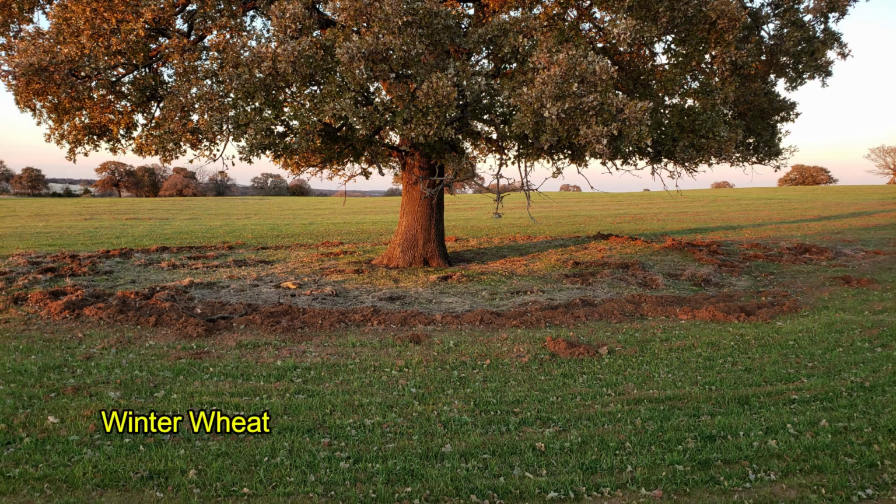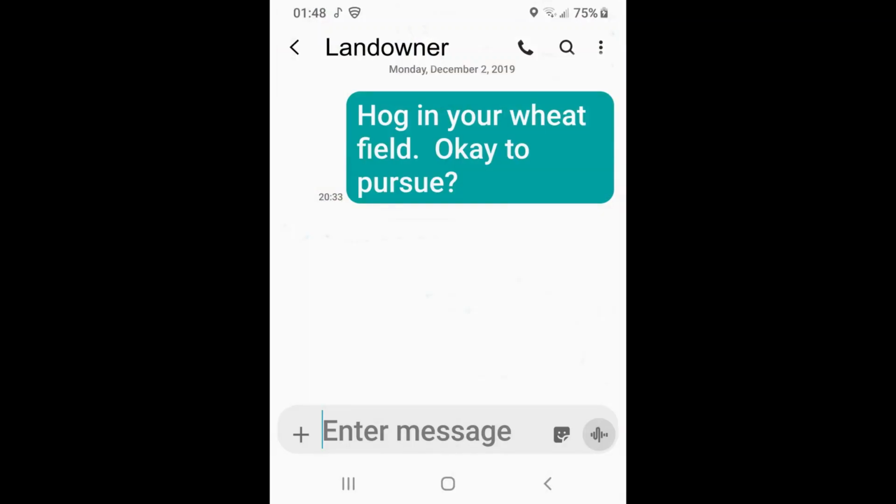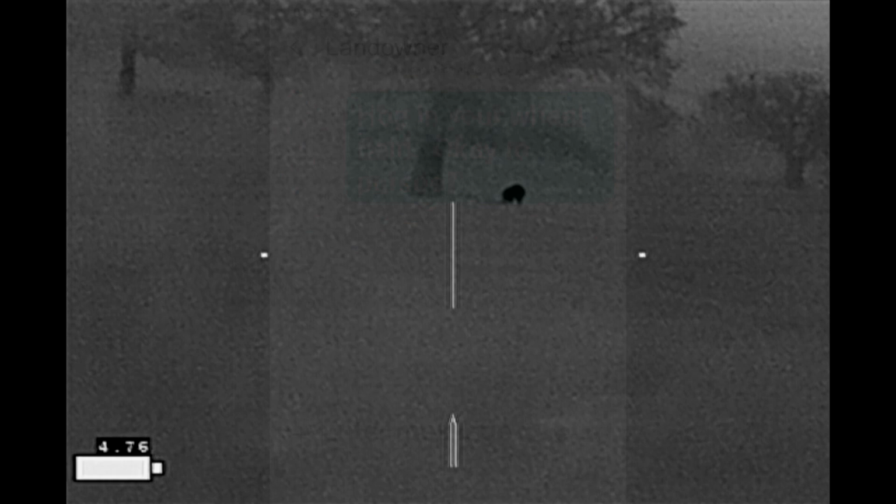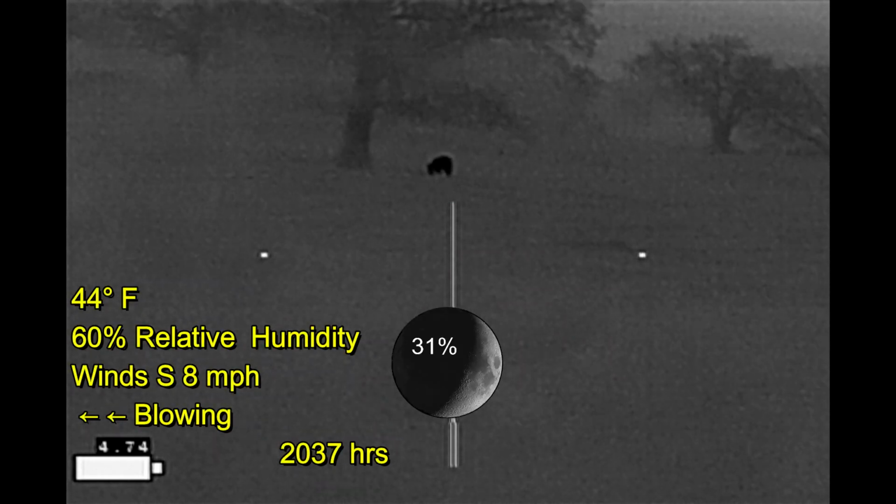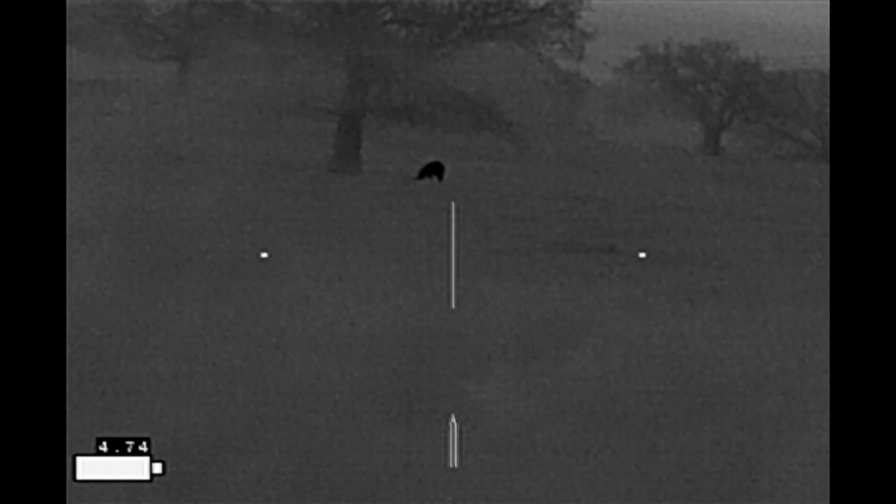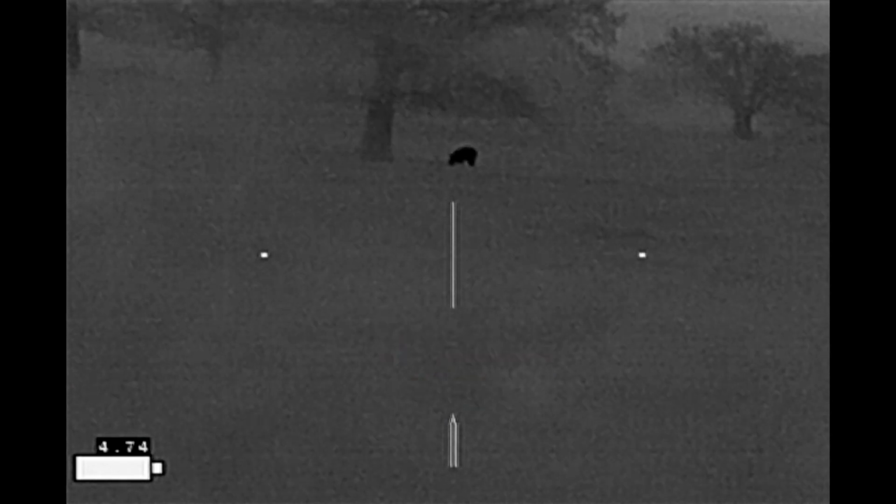So I drove by my next property where the landowner had problems with hogs rooting up his winter wheat field last week. As you can see, getting under the oak trees. I didn't have permission to hunt, so I sent him a text saying that hog is in your wheat field, okay to pursue. And as I waited for him to respond, I got this video from right outside the fence. The wind is blowing from left to right. Once again, bright moon, and the hog's out there at about 330 yards.